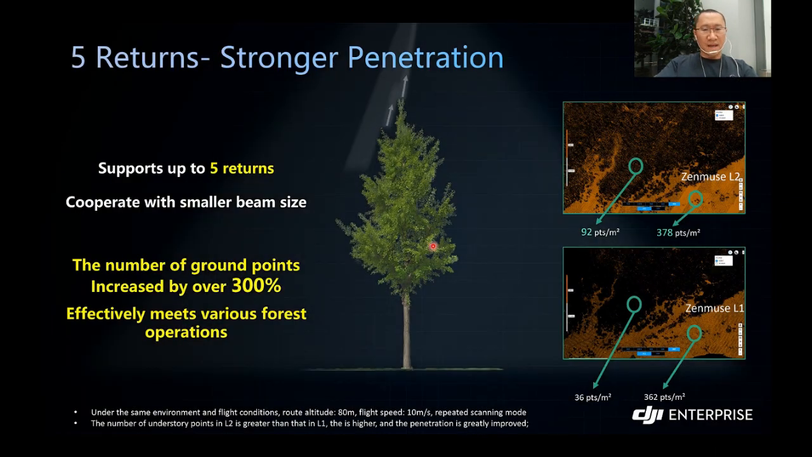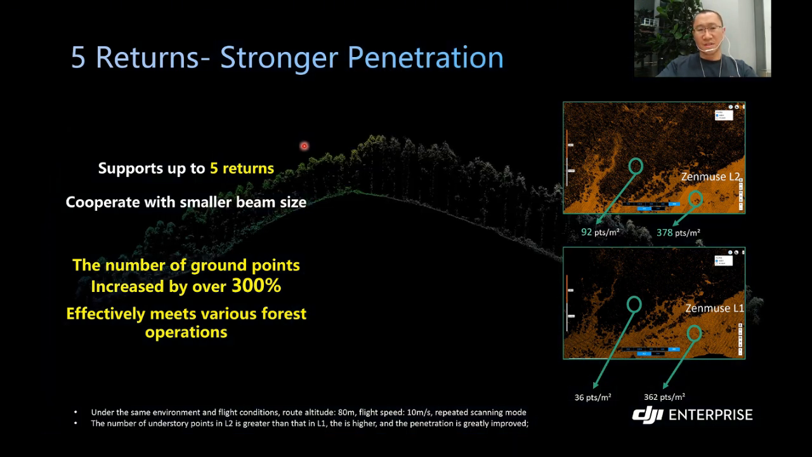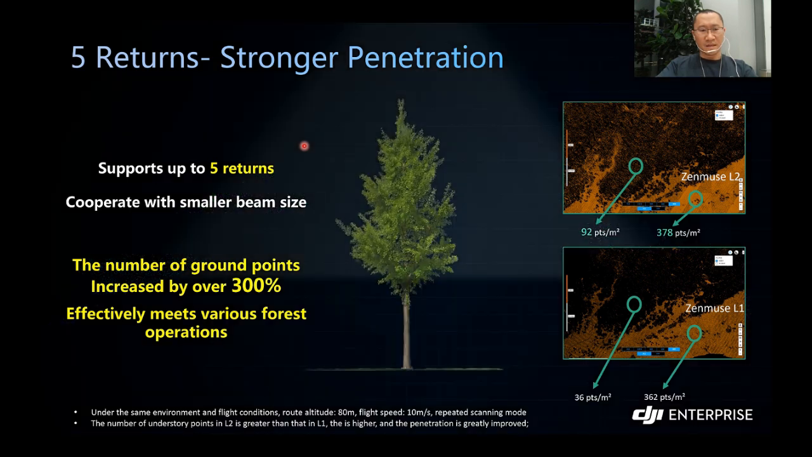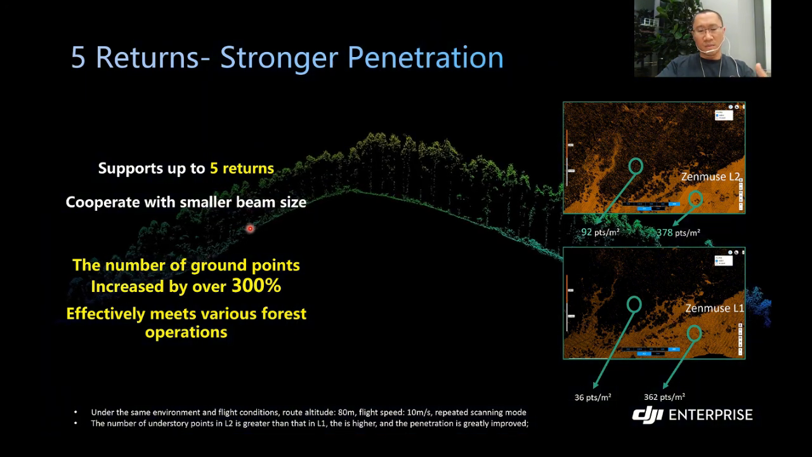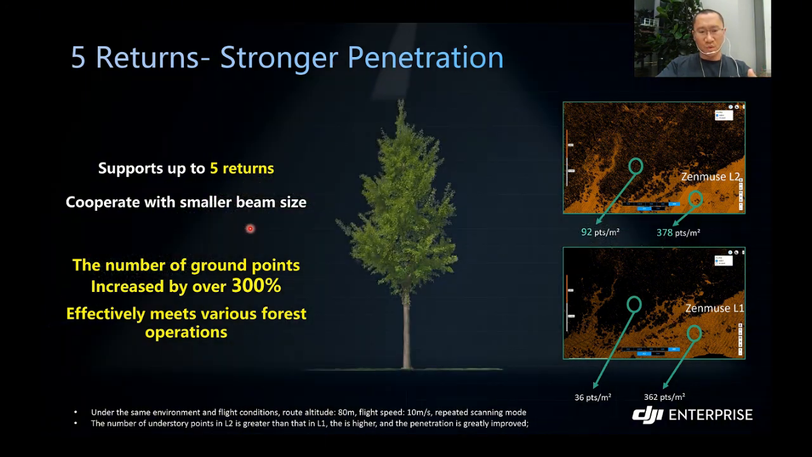And L2 has updates with the returns. Now it has 5 returns, which means stronger penetration. Cooperated with the smaller beam size, we will have more ground points on the ground.